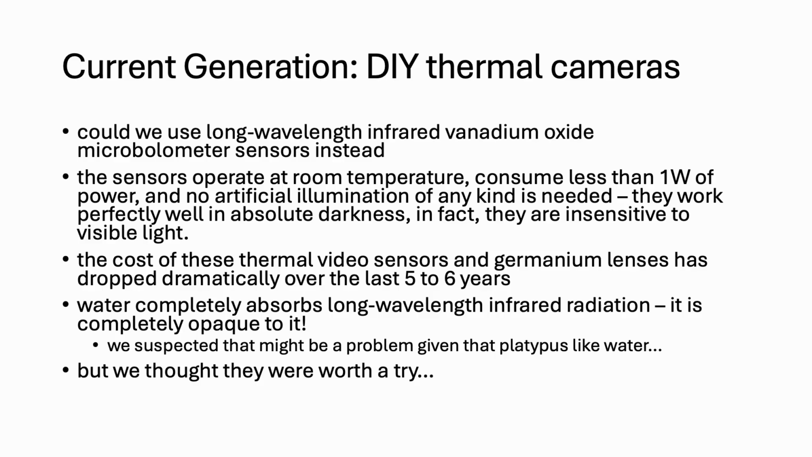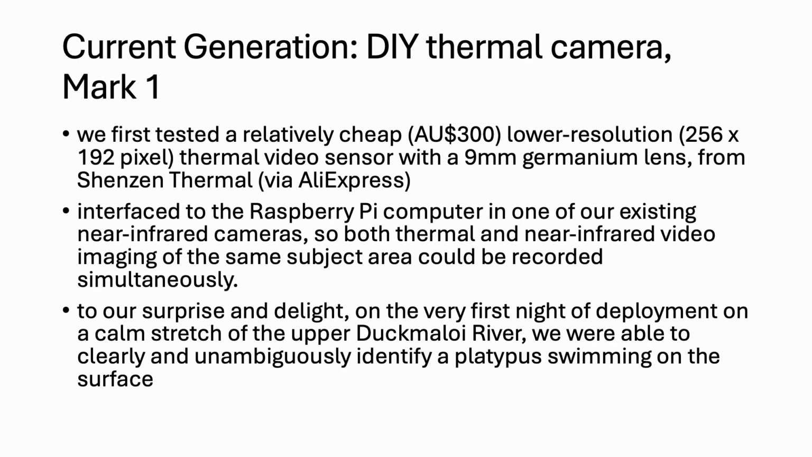suspected might have been a problem since platypus tend to like and live in water, but we thought it was worth a try. So we first of all tested a relatively cheap low resolution thermal sensor, around $300, with a 9mm lens, obtained via AliExpress from a company called Shenzhen Thermal in Shenzhen in China, interfaced to the same Raspberry Pi computer as one of our existing near-infrared cameras. In fact, we just retrofitted it to the camera, so we're actually able to record both thermal and near-infrared video imaging of exactly the same subject area at the same time.